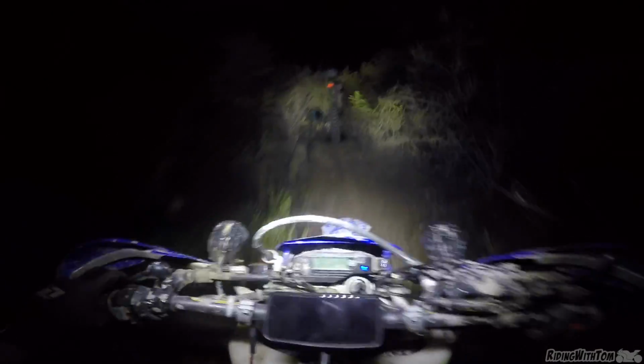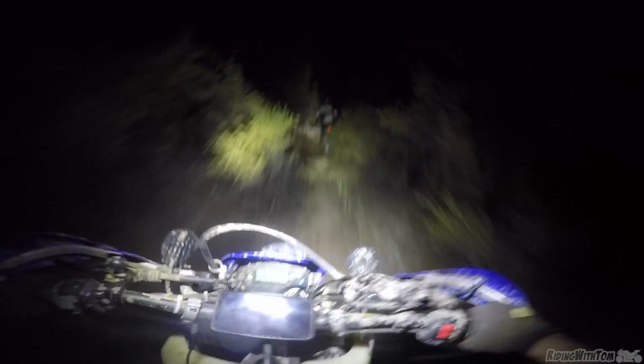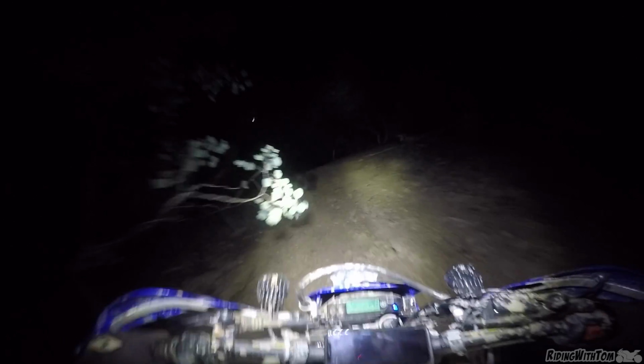Oh, a bit overgrown here, eh? Oh, come on, Brendan. Jesus. Go, go, go, go, go. Got the spotlights back on, repaired with a couple of cable ties. So we're back to full illumination. We're going left. Up the gnarly. Without a run up. Straight up it. Look at that moon.